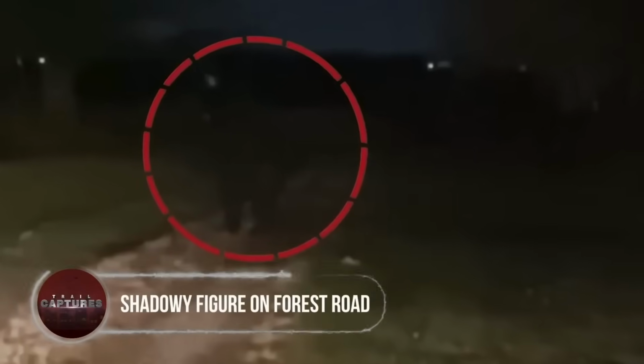Shadowy figure on forest road. Driving along a bumpy forest road, a man's car suddenly halted in its tracks. The driver tried to figure out a way out of the forest when something caught his eye.